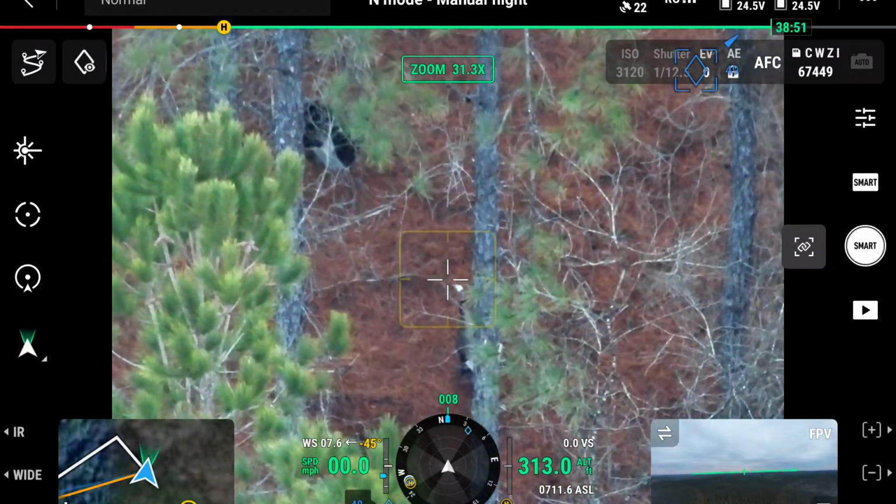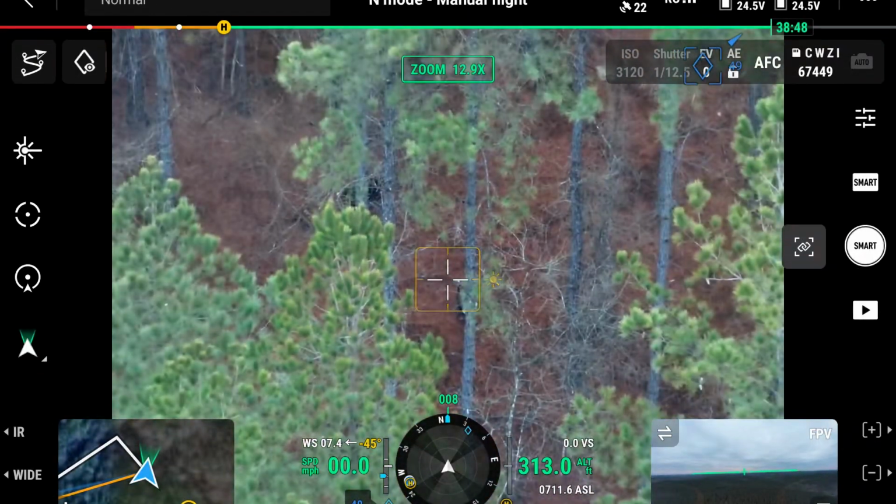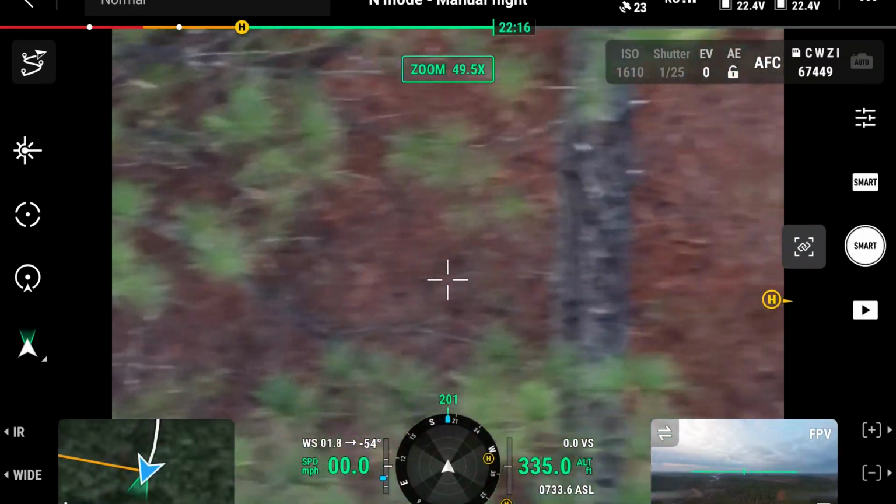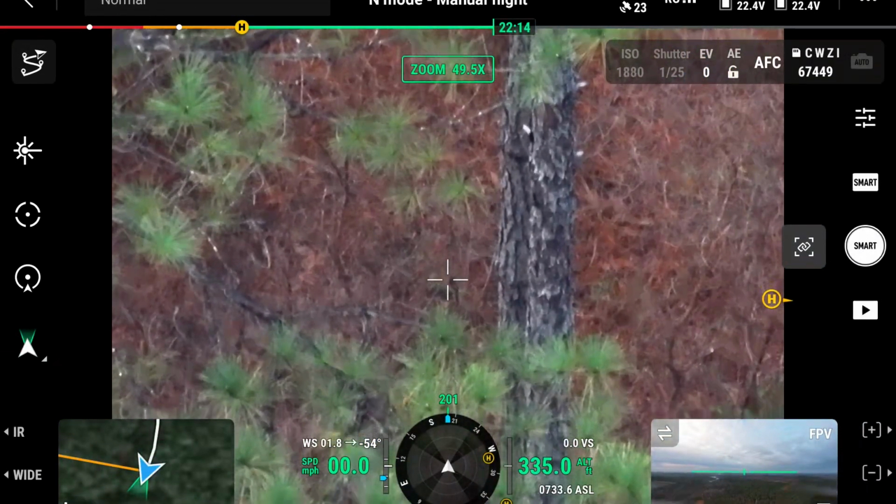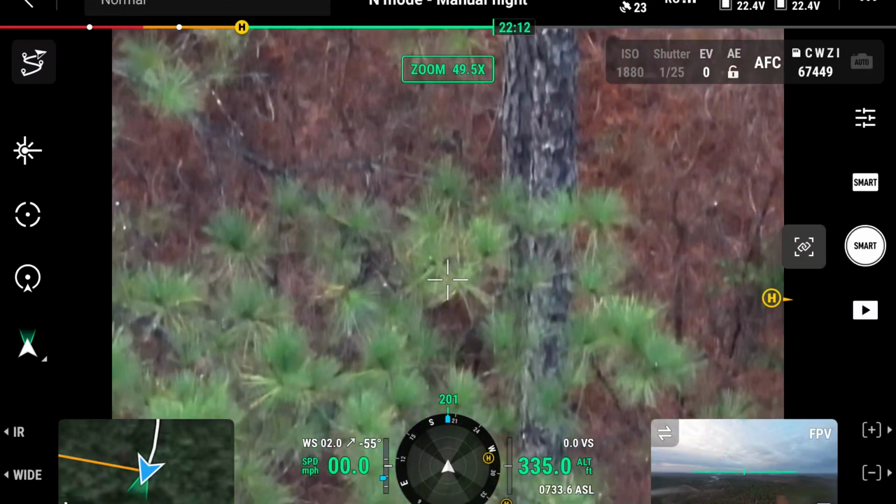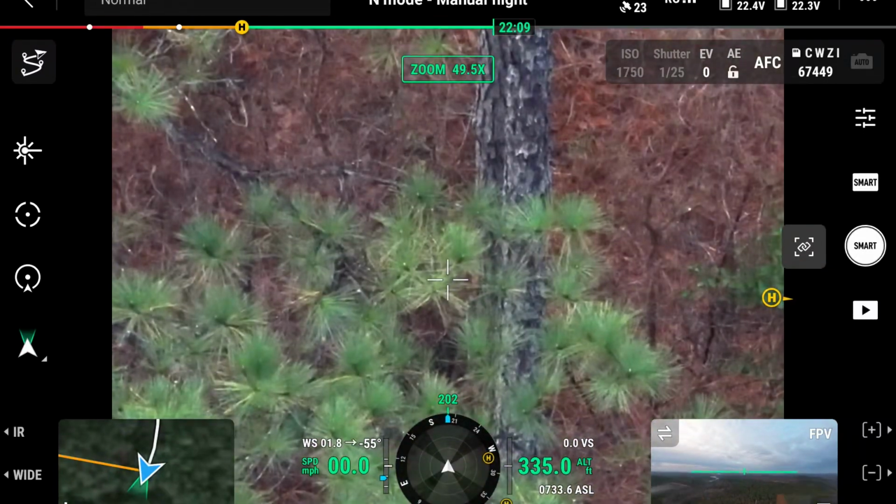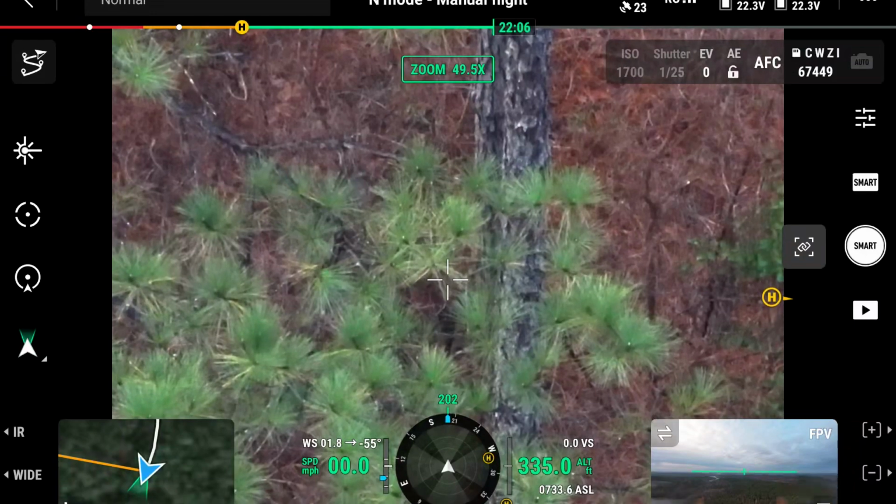I guess it's going to walk around in circles this morning. Kind of see them walking. There we go. And it's kind of thick pines there, but just feeding through.